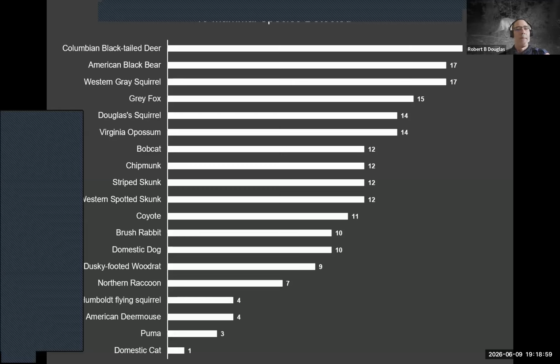Most of the carnivores are generalists here, outside of a couple of the domestic animals on here, domestic dog and domestic cat. The domestic dog actually could be used as a surrogate for humans, because that's usually who's out there; it's a public forest. One of the surprising detections, and the most interesting, was the Humboldt flying squirrel. It's a specialist. We have 4 camera locations, probably at 2 or 3 sites, where they were detected. So that was nice to see.